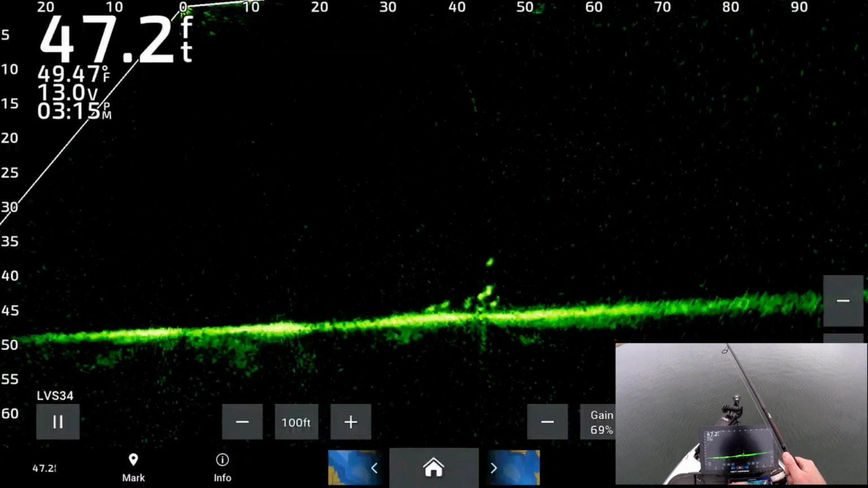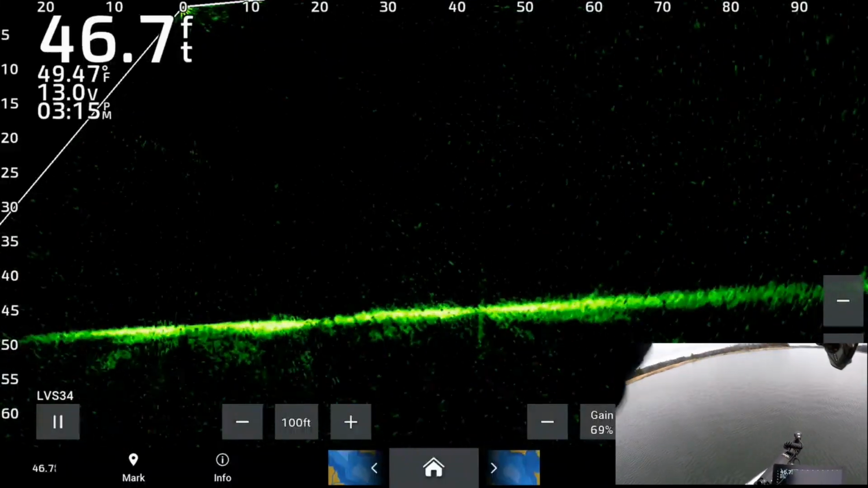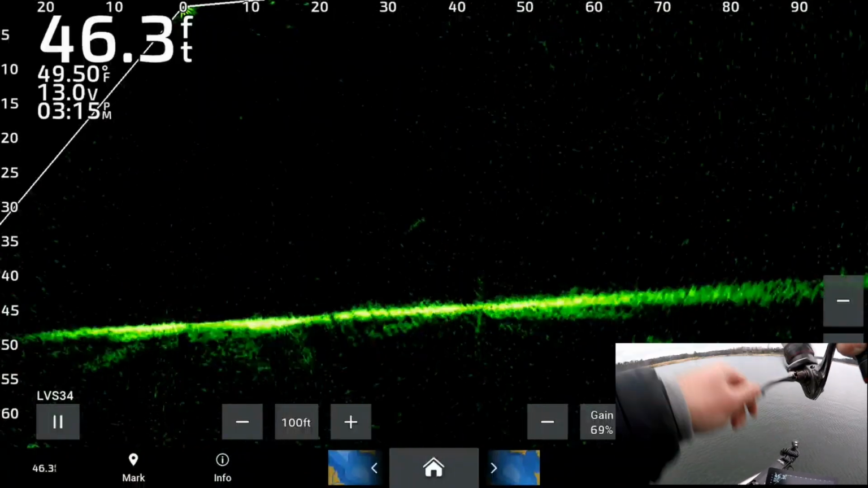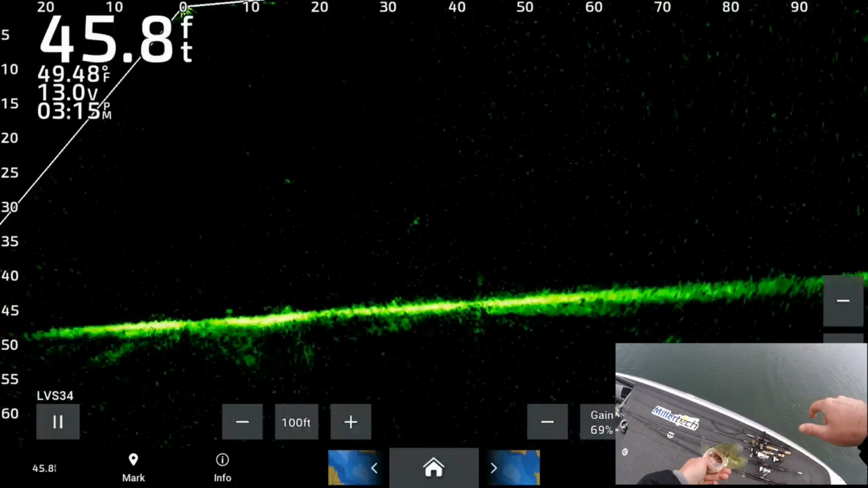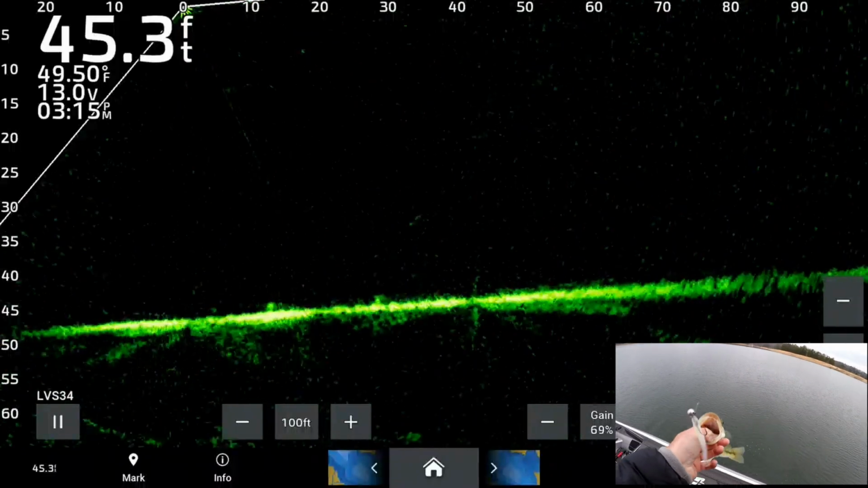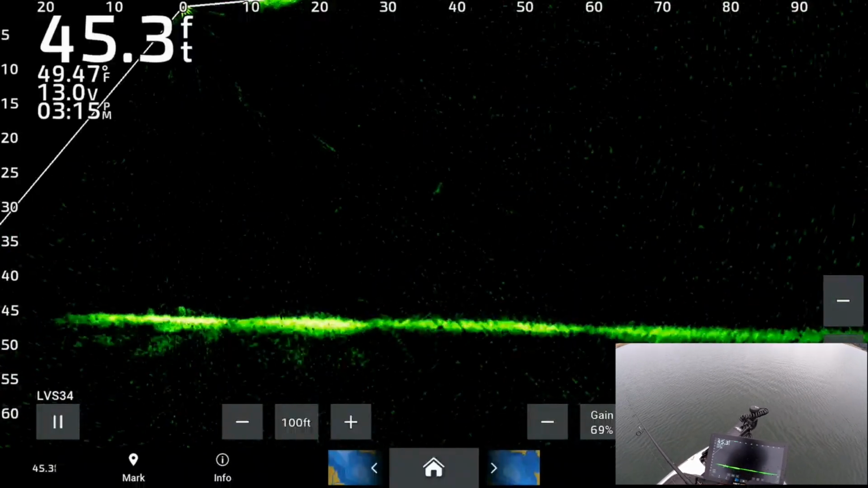This first one's a big one. It's a little guy there. Choking on this one. But there's a bunch of them right here. They all go.